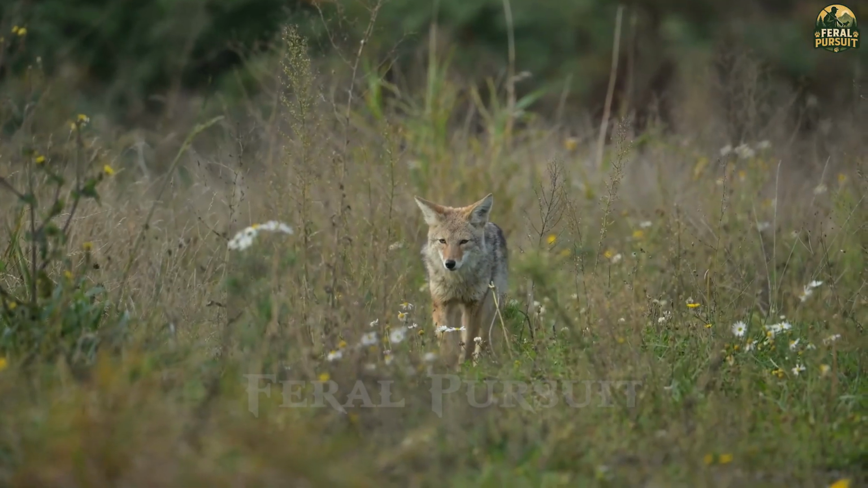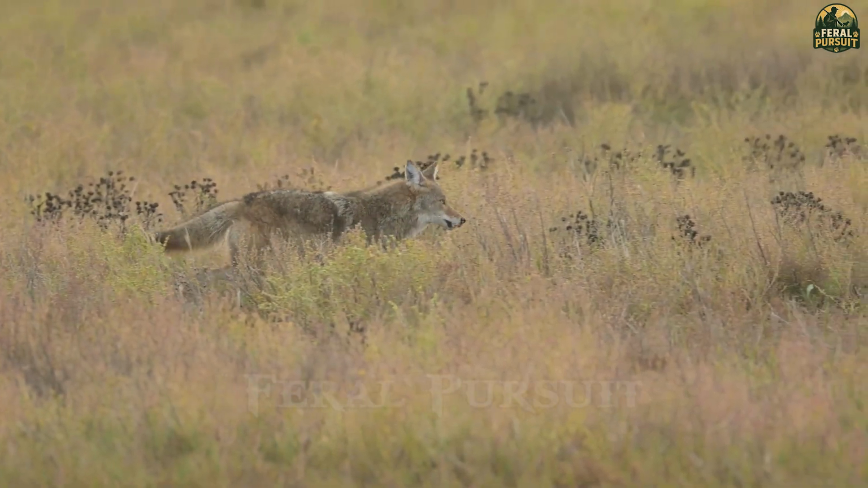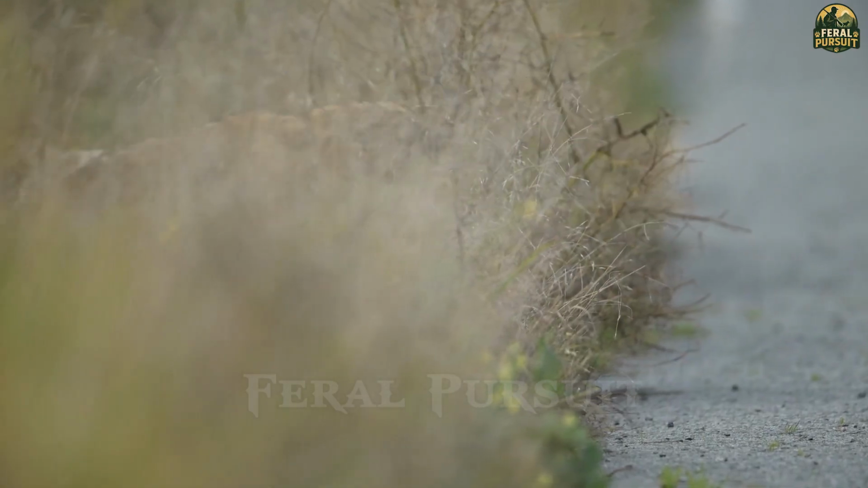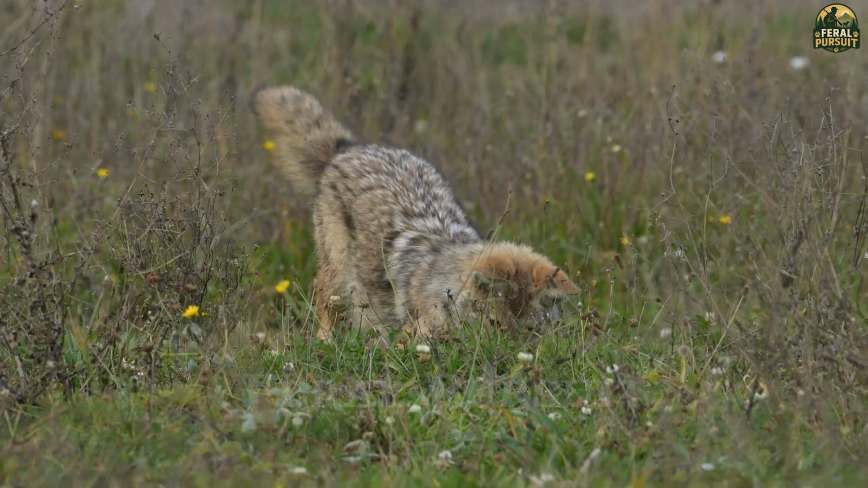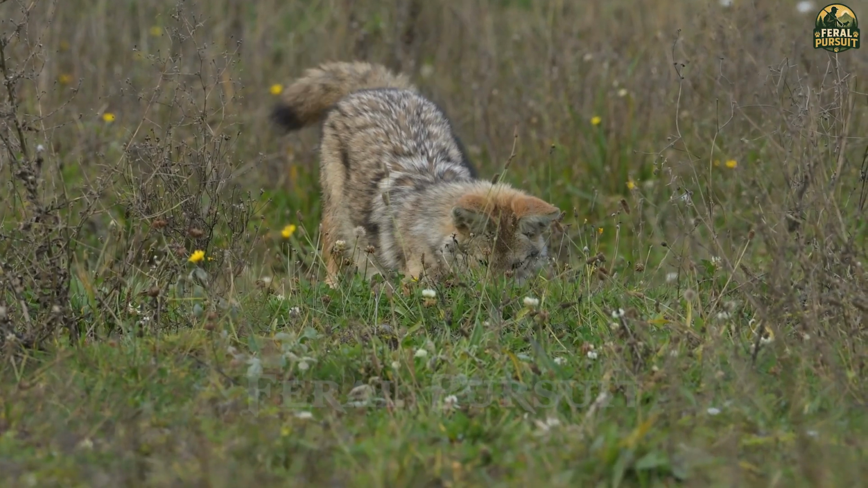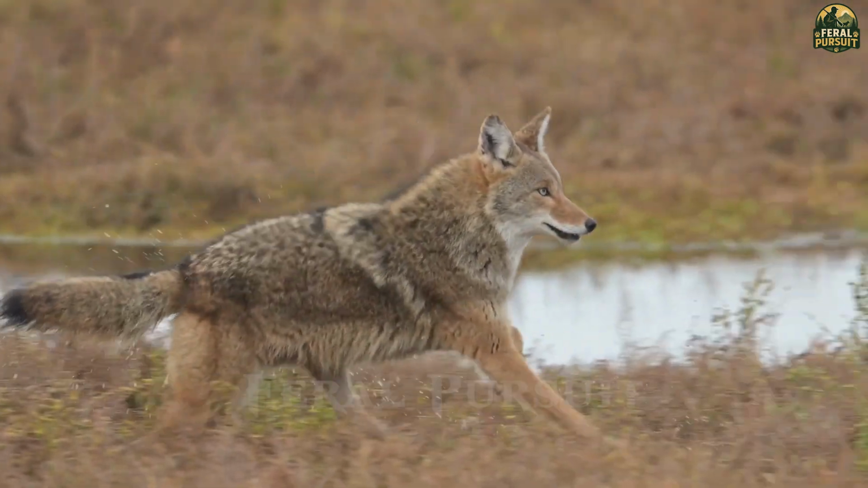Hello everyone. In recent years, coyotes have increasingly crossed their natural boundaries, invading suburban neighborhoods, preying on livestock, and destabilizing rural communities, forcing wildlife agencies and some states to issue hunting licenses to control their numbers.